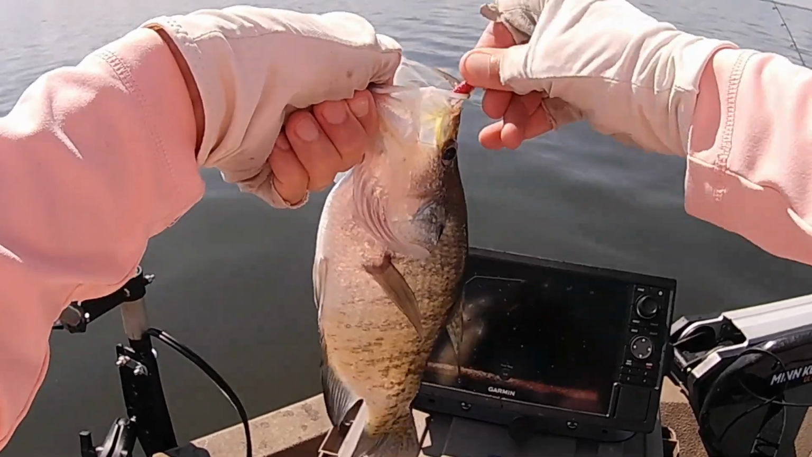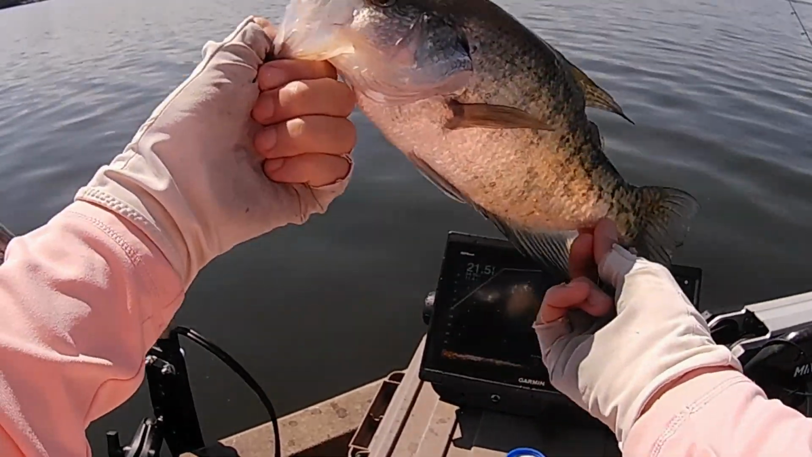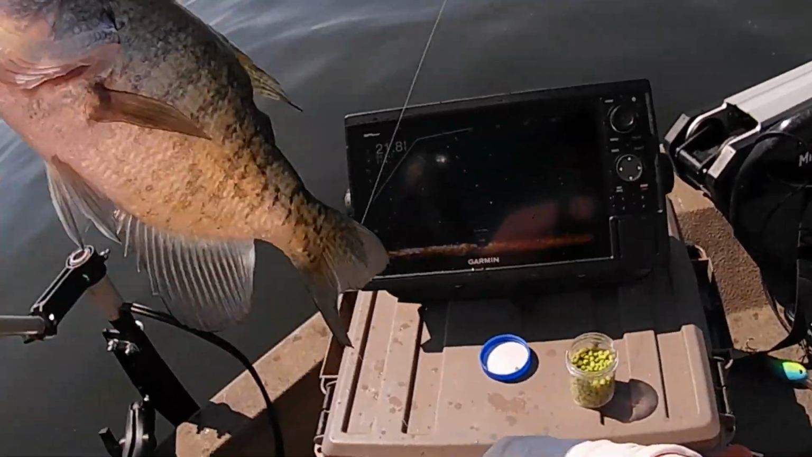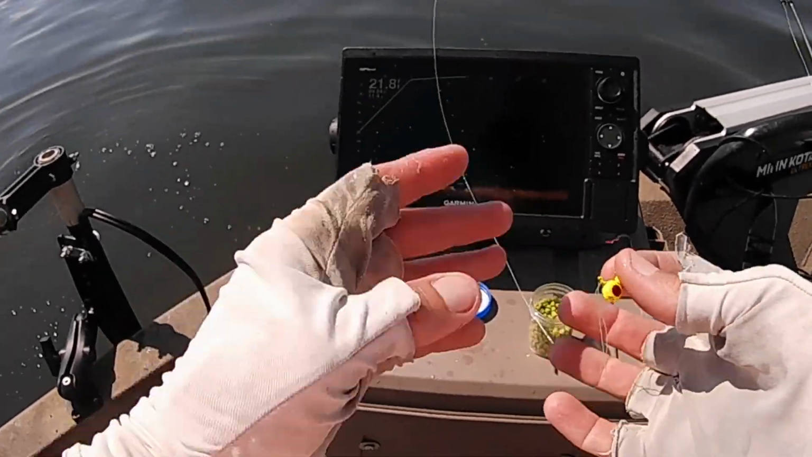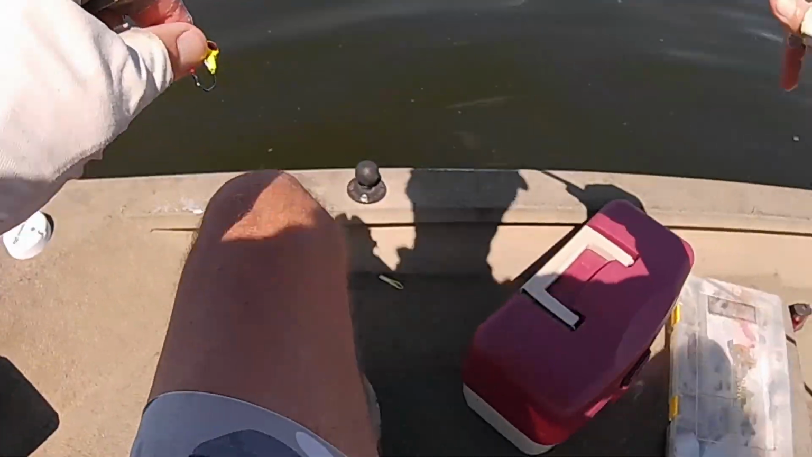Some of them, since the day has progressed, they've started hitting a lot more aggressively. It's about 11 o'clock and they're really biting it now when they hit it. They're not fooling around with it like they were earlier. And that may be because we got a full moon.